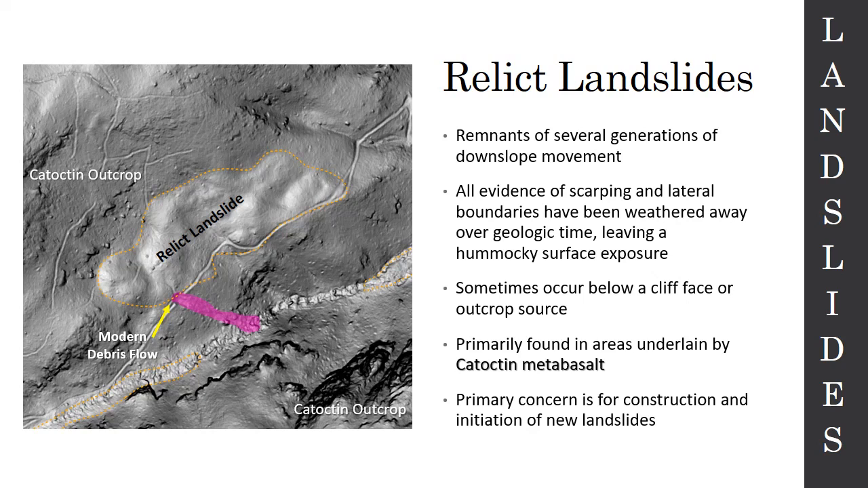We've noticed that they tend to occur below a cliff face or below an outcrop source. In this case, this relic landslide is occurring below Catoctin outcrop. And as you can see, it's not long and narrow like that previous one. It's just this lump of really strange material on the side of the mountain here. And this is below the ski slopes. So the ski slopes would be up in this area if I kept on going for Wintergreen.